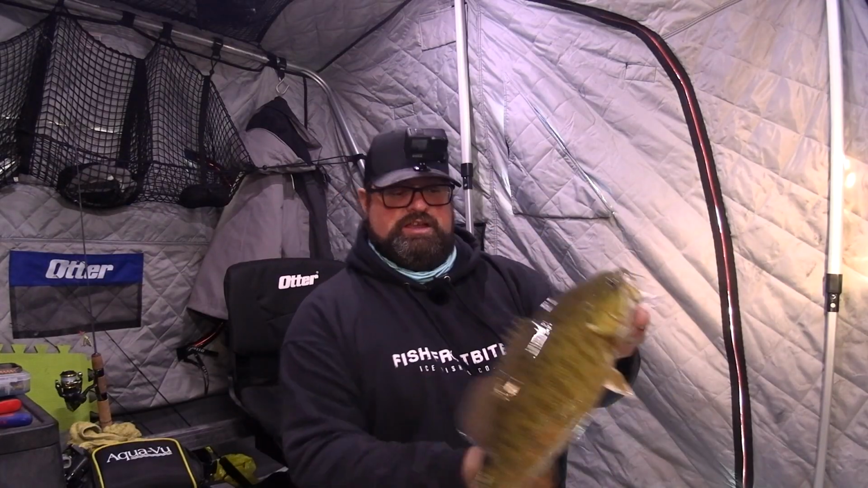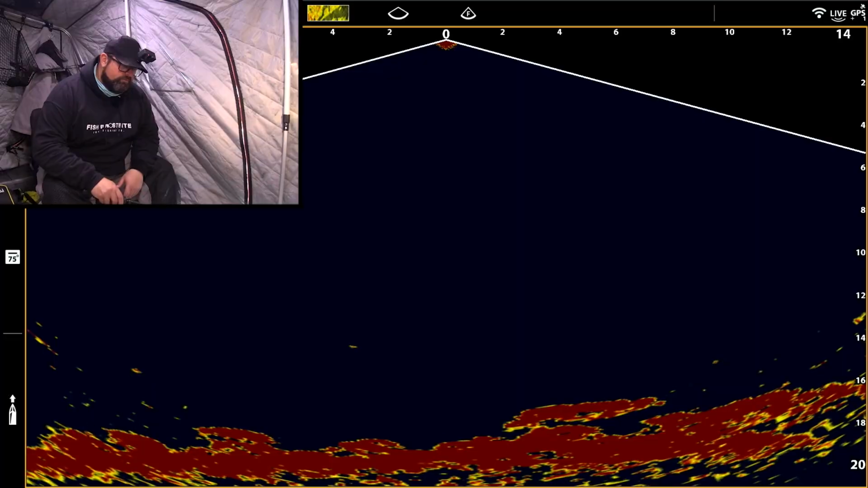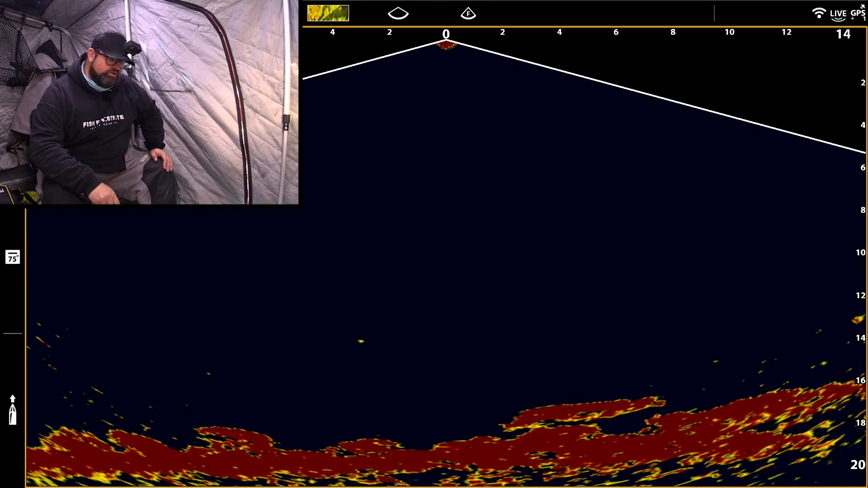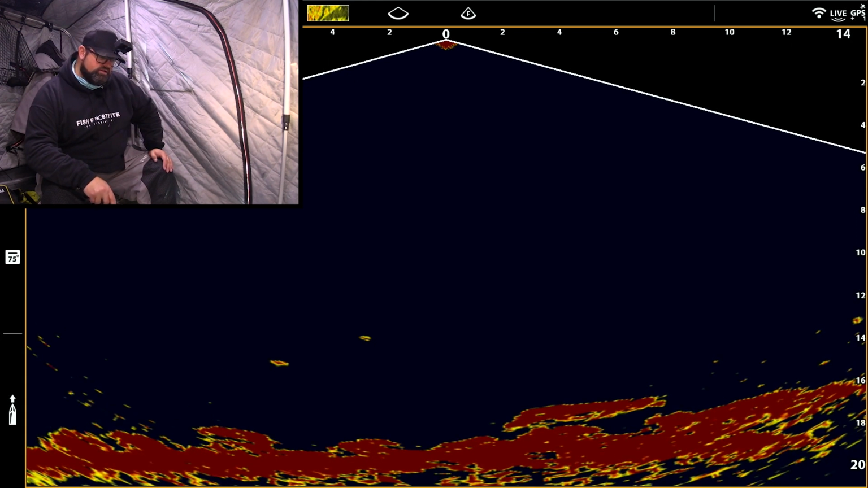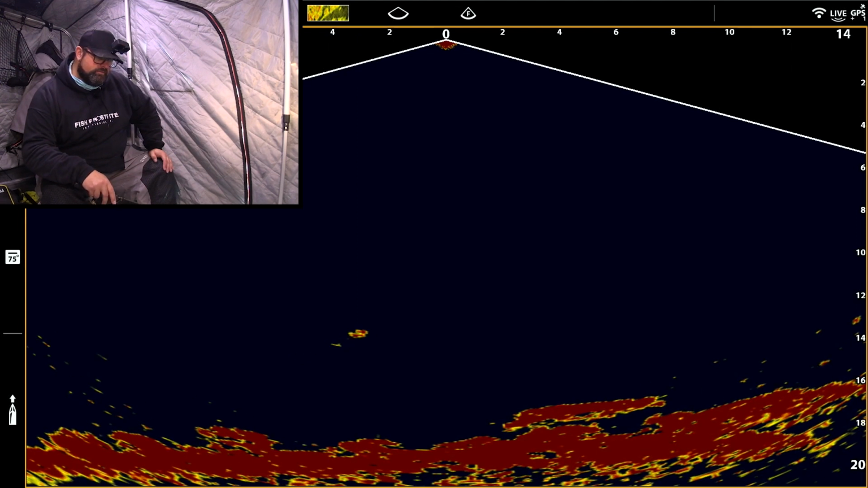There's a toad. There's a toad. Holy yes. Come up quick here. Take a bite. I'll reel you up. Take a quick photo. Put you back. I won't even eat you. Here he comes.